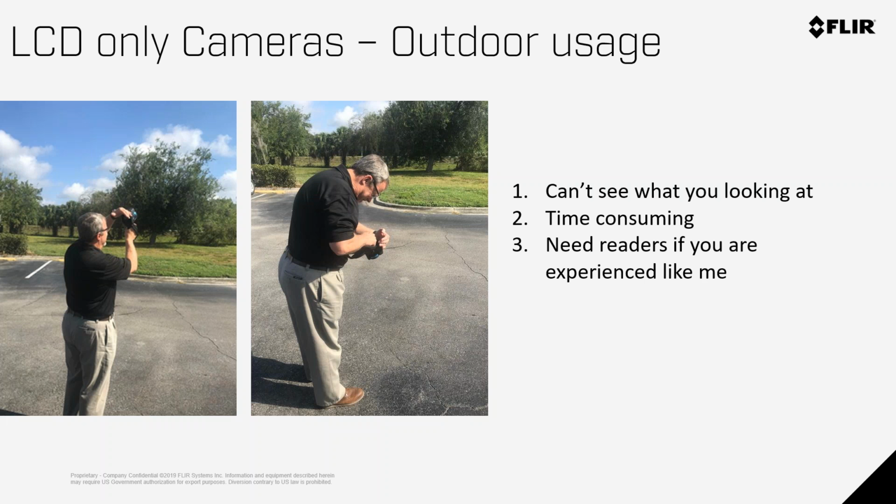I'm experienced. I'm over 50 years old. About 5 years ago, I started to need readers. I used them infrequently, and now I'm wearing them right now as I'm going through this presentation. I know these are small little things that add up to making a program more challenging than it should be.